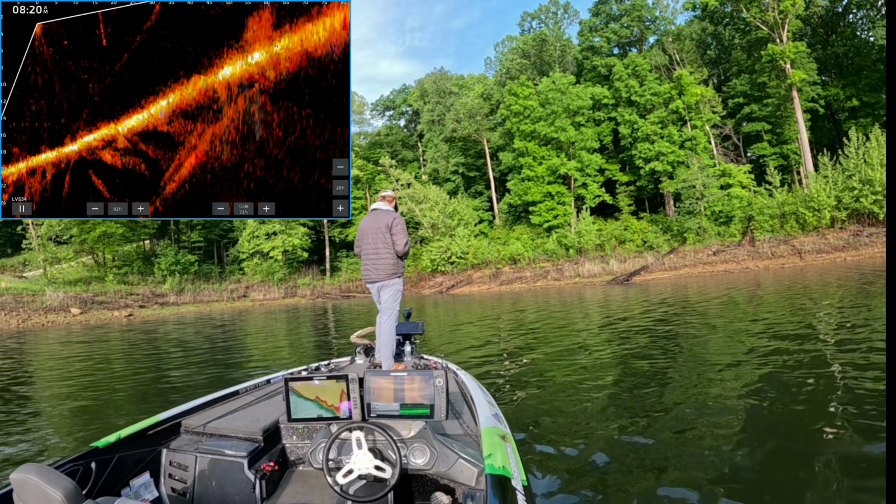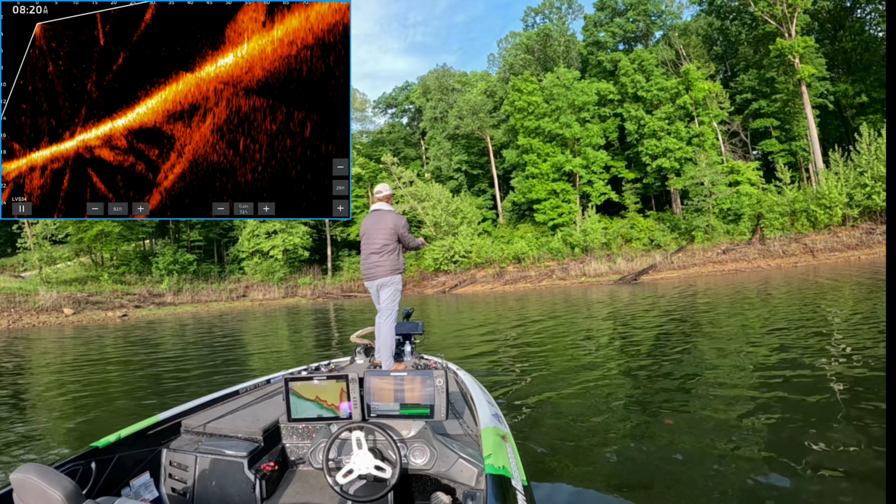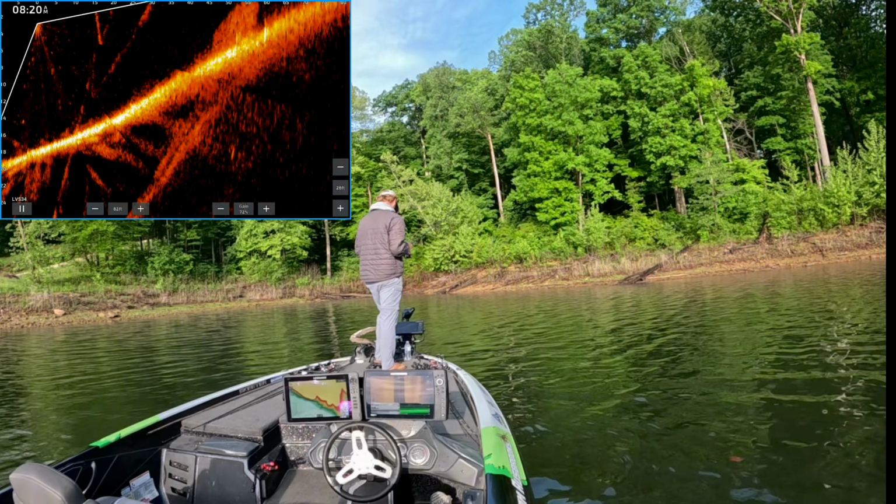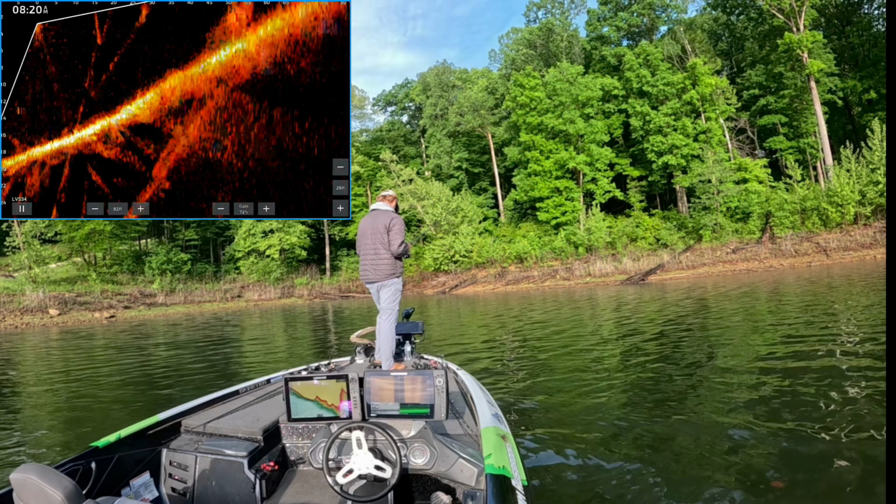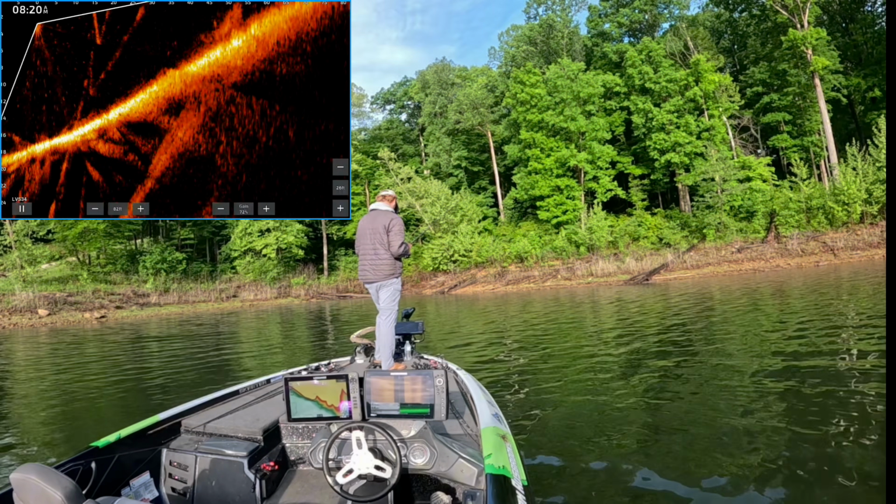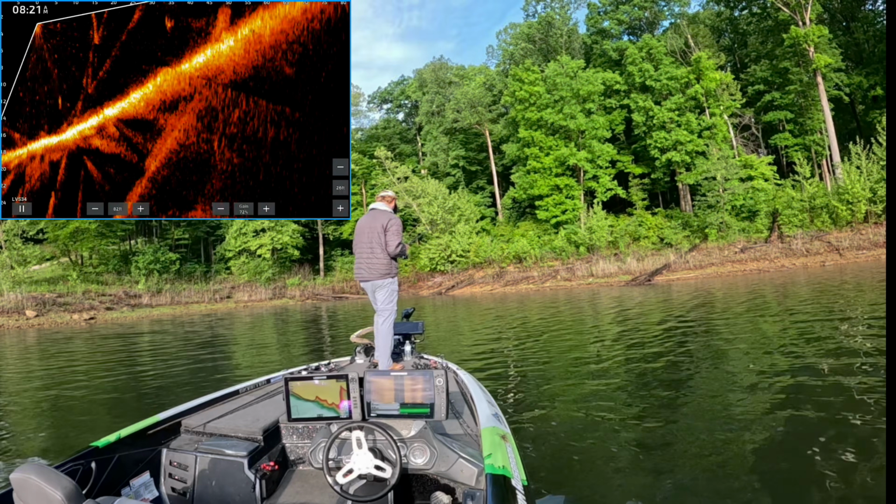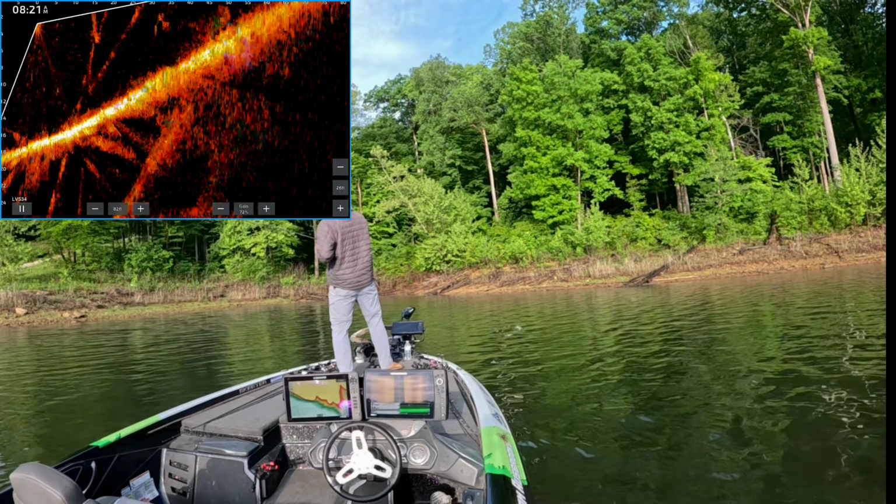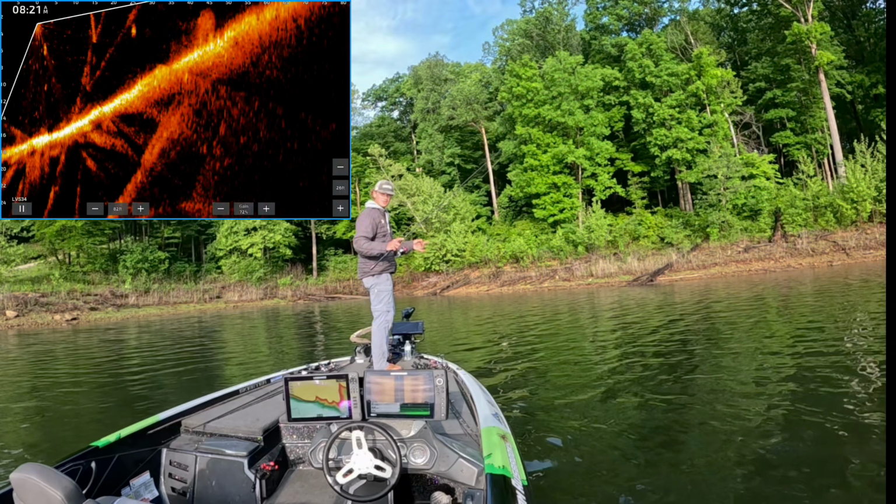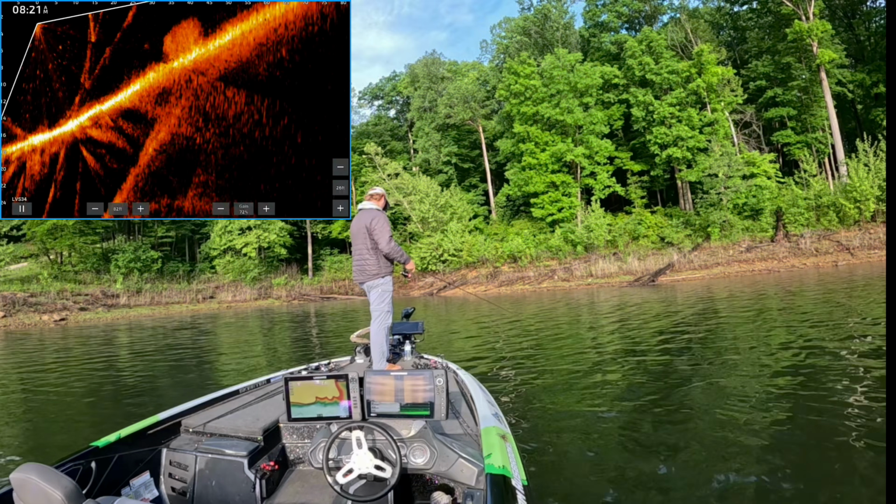See, our bait's going into the fry. Here comes the fish. Oh, I had her. Here she comes again. Oh, she came off again. So do you see the fish come out of the fry ball there to get the wacky rig? It ate it a couple times. Now we're gonna watch her.